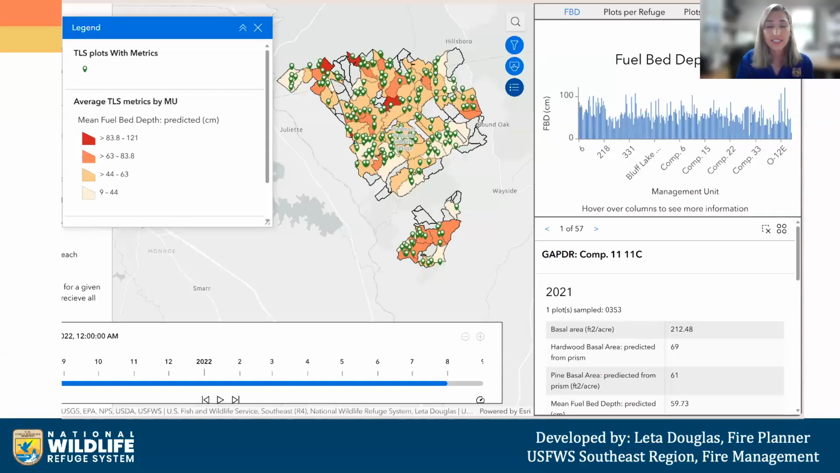This is a screenshot of a data viewing dashboard developed by our regional fire planner, Lita Douglas. It's a GIS platform for land managers to quickly assess the hazardous fuels and habitat structure within management plots. So if you look at this map, the darker the color, the higher the fuel bed. And on that right panel, there are also detailed metrics per unit, if someone was interested in viewing the specifics. And then at the bottom, there is a panel to move through time and see the changes from scan to scan. Next.